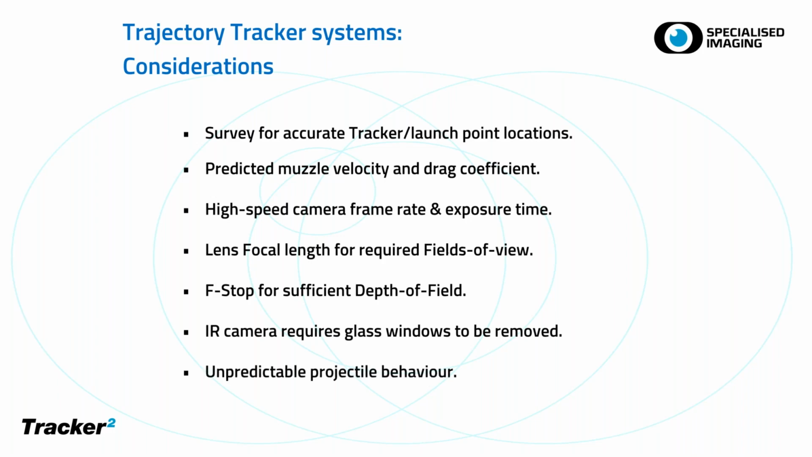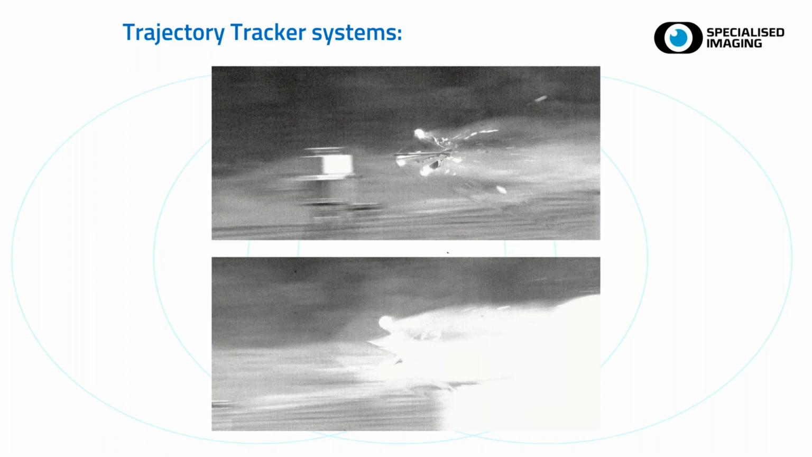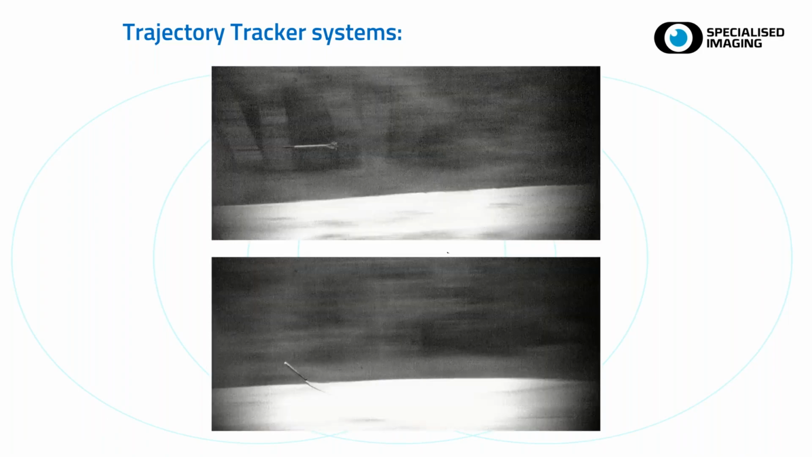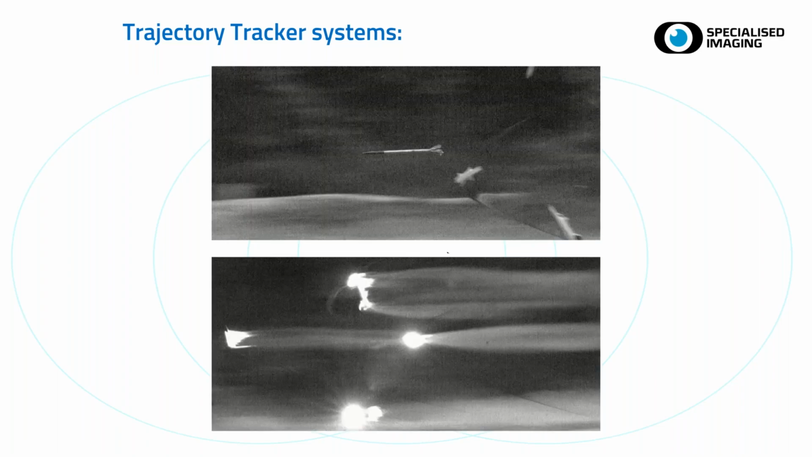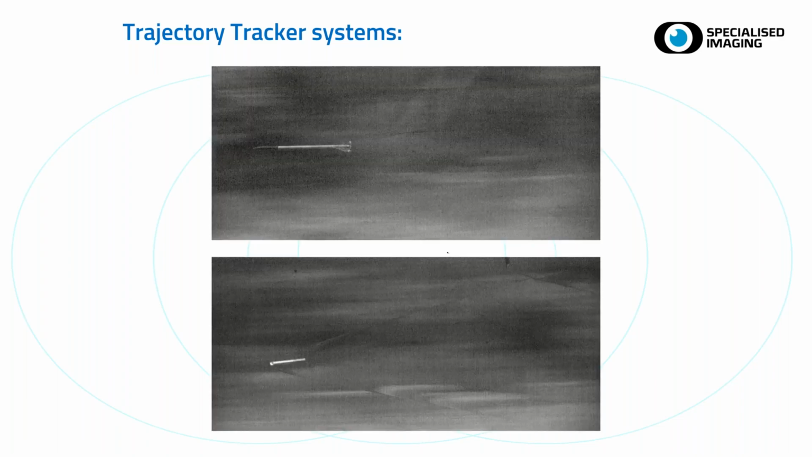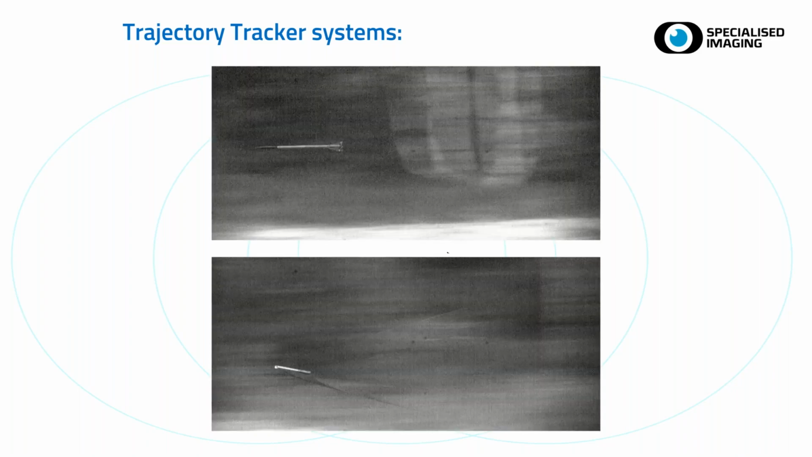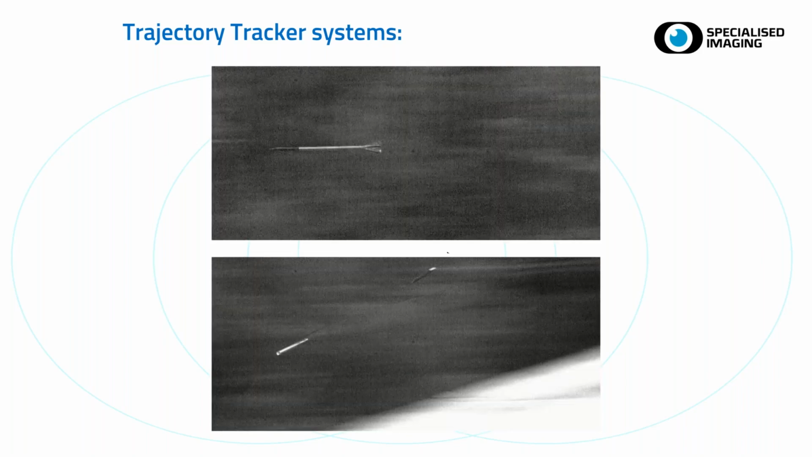And also sometimes projectiles don't always do what they're supposed to do, and they can do some rather strange things. Now, hopefully, some of you might see this video in rather jerky fashion, but when you download it or view it after here, this should be quite nice and smooth. The top projectile is pretty much behaving as advertised, but the bottom one is clearly not. It's breaking up, changing its drag coefficient, and probably has a different muzzle velocity as well.